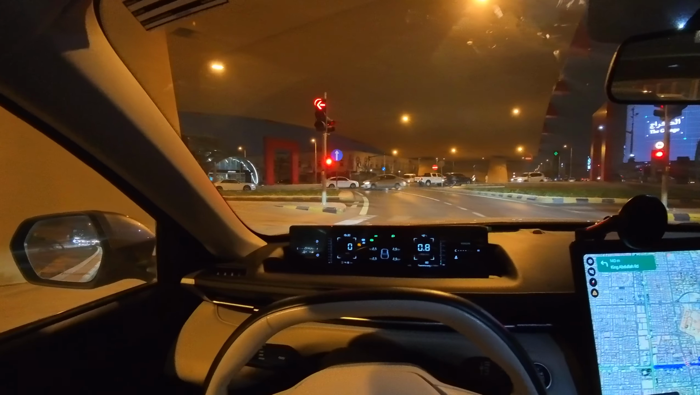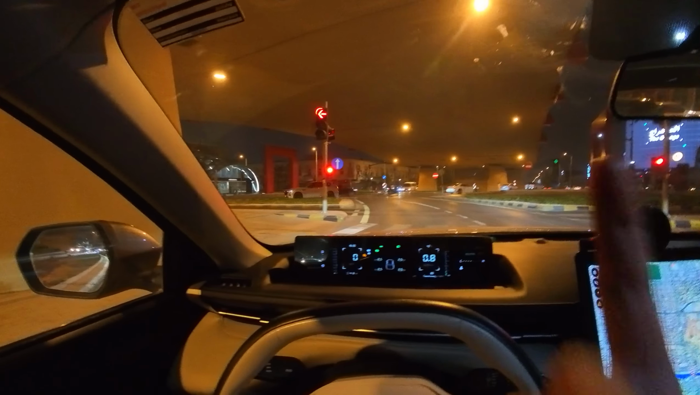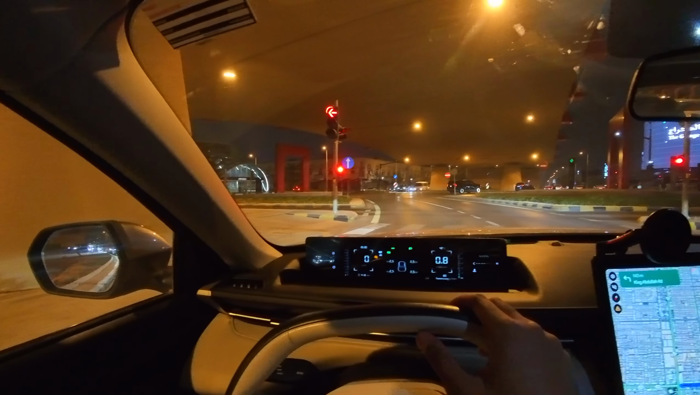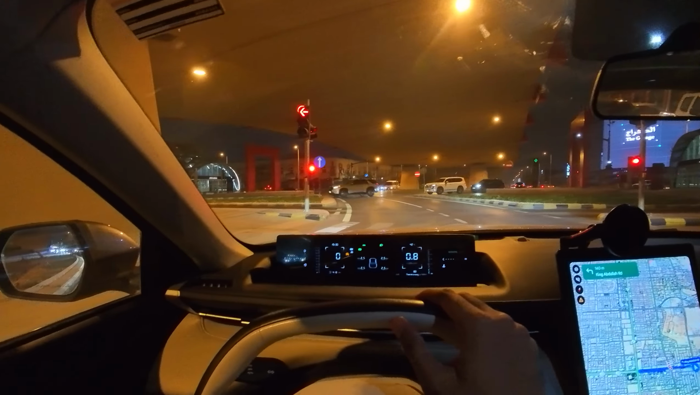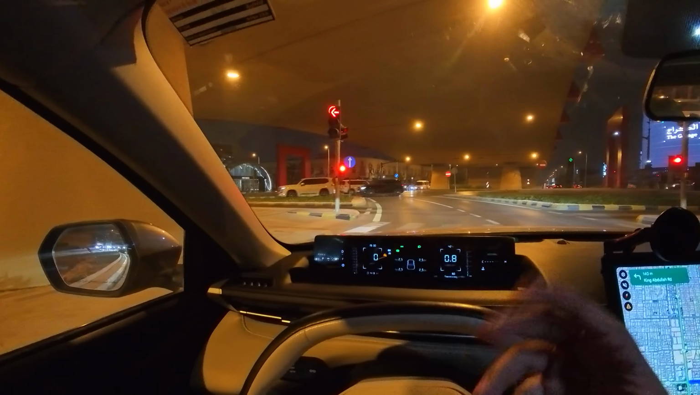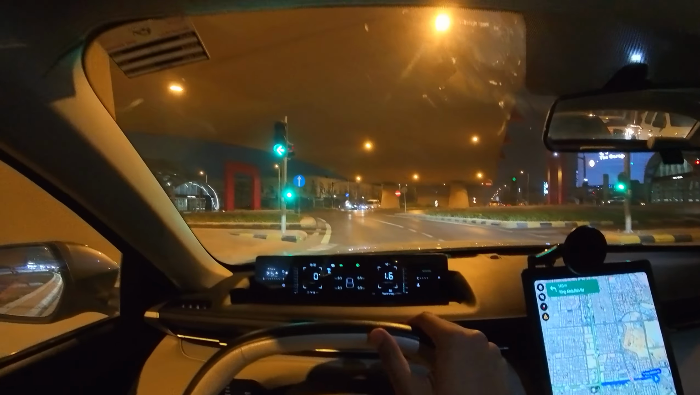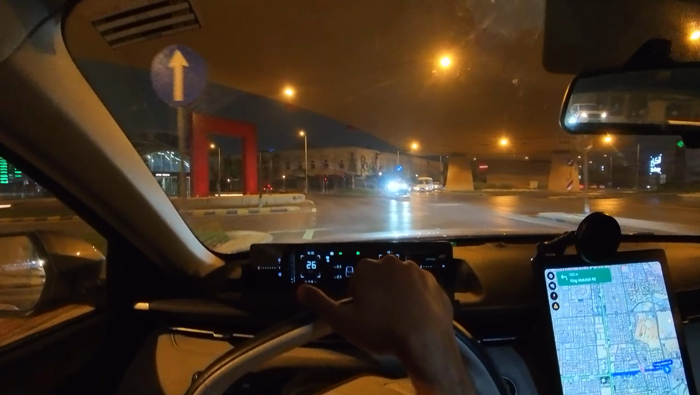Obviously you will have some split seconds to just pass through, but anyways, be very mindful that even if there's no camera, there could be traffic police around. And well, because I know, I have talked to people, the traffic police, they also catch the violators as well. So it's better to follow the traffic rules, obey them.